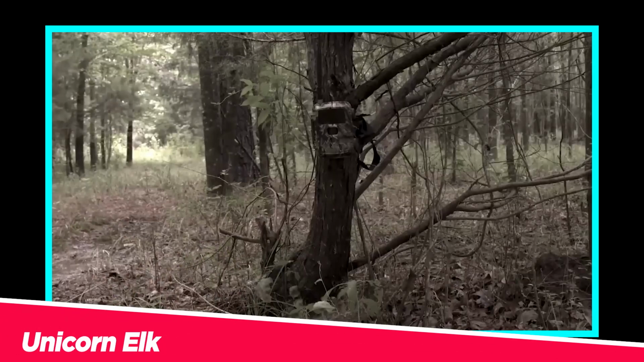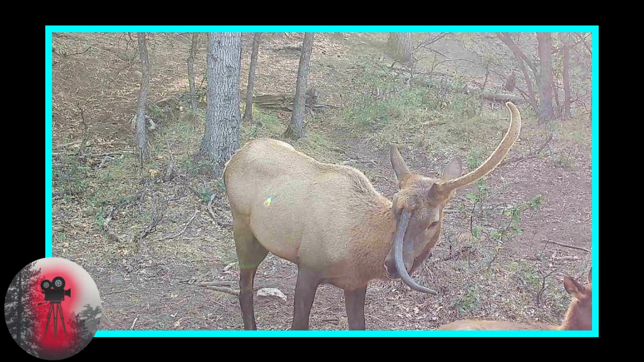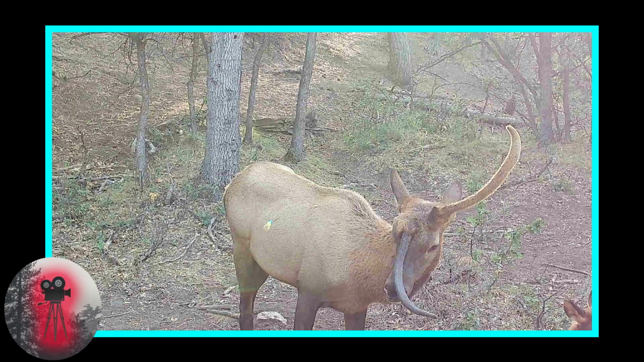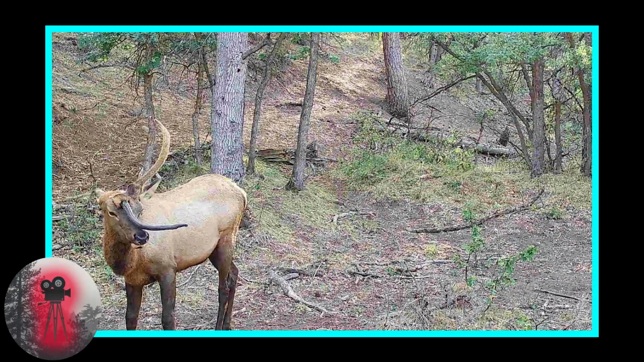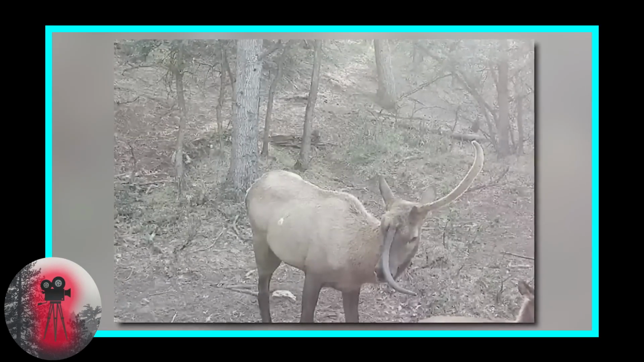Unicorn elk. A trail camera set up in the woods of Colorado captured a mysterious unicorn-like creature wandering through the forest. The animal, with a single horn protruding from its forehead, has caused a great deal of speculation and excitement among local residents, and even some wildlife experts. As we've all been taught, the existence of unicorns is purely fictional. They're mythical creatures, and it's impossible for a real animal to have a single horn protruding from its forehead.